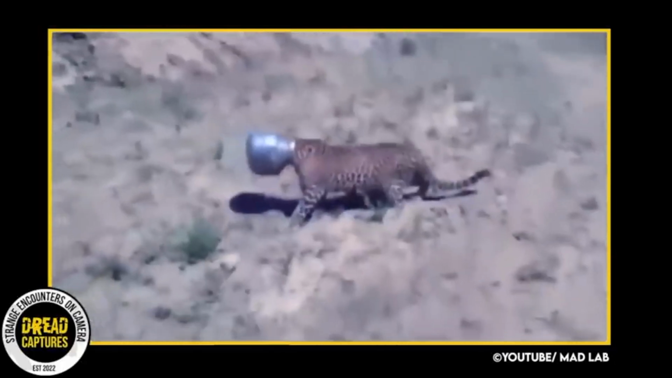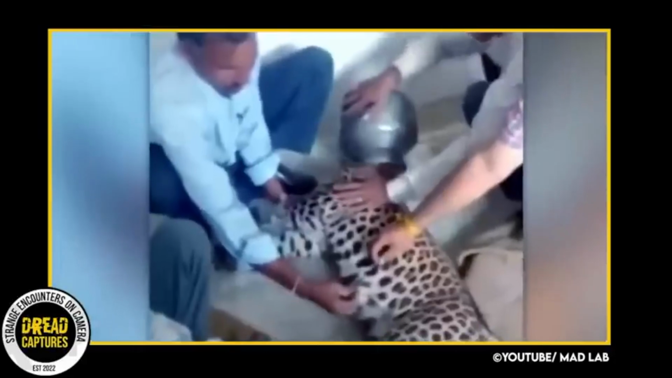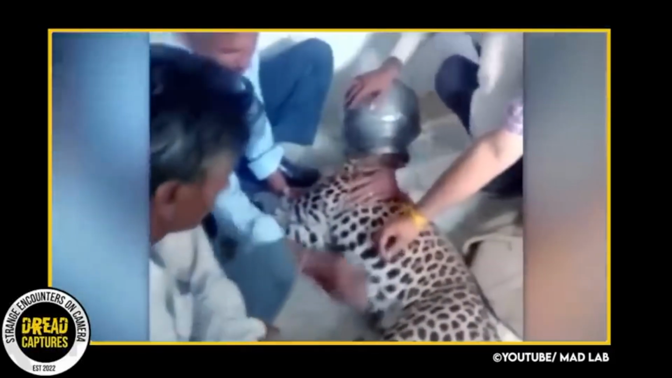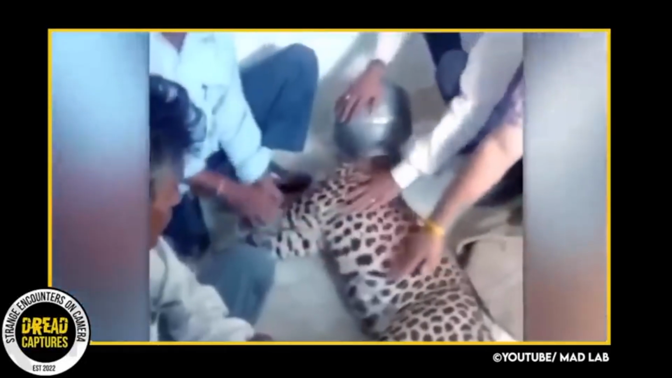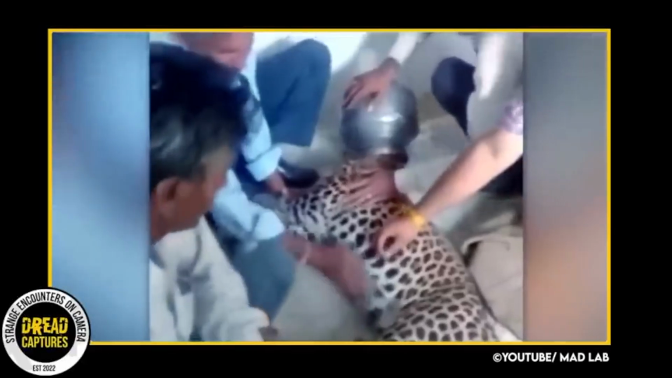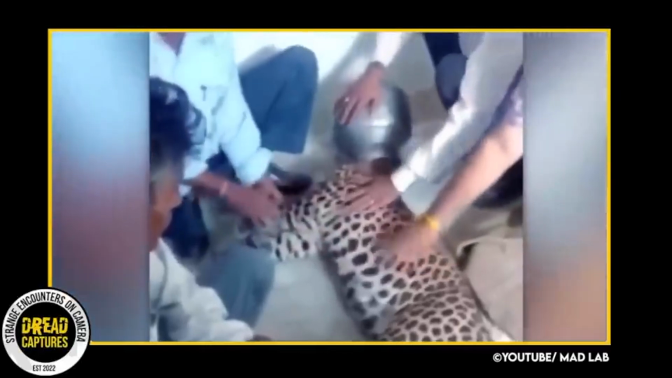Luckily, some compassionate passersby noticed the leopard and quickly alerted wildlife rescuers. The rescue team arrived promptly and cautiously approached the distressed animal. Despite being scared and in pain, the leopard remained calm and allowed the rescuers to handle it with care. After a successful rescue, the leopard was released back into the wild.